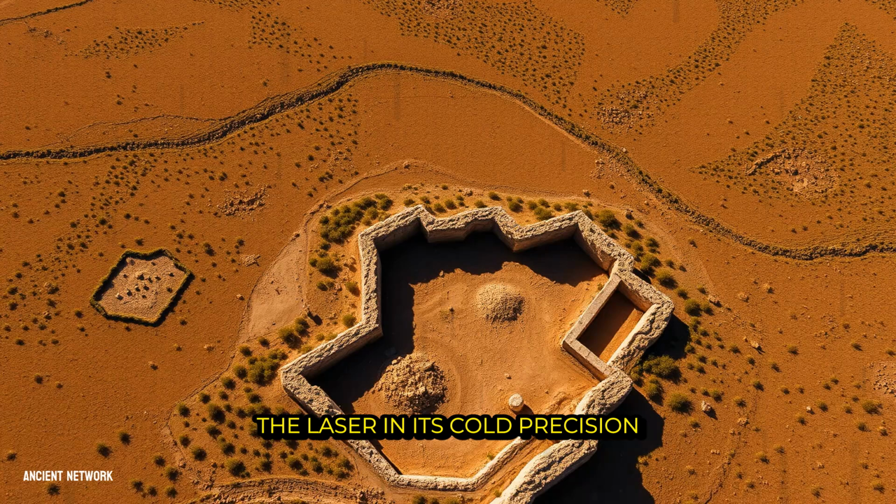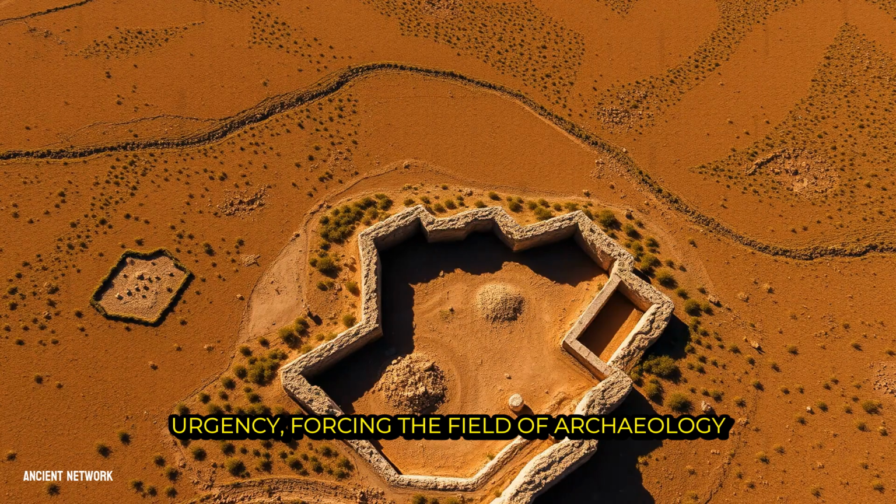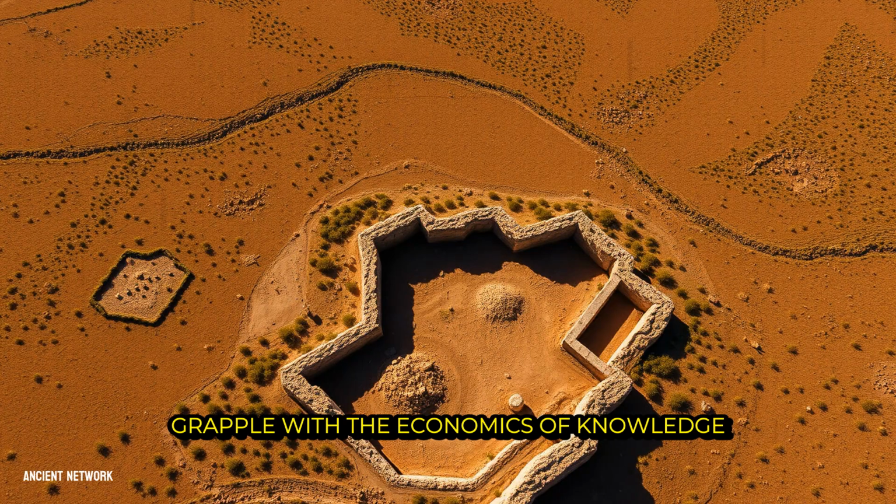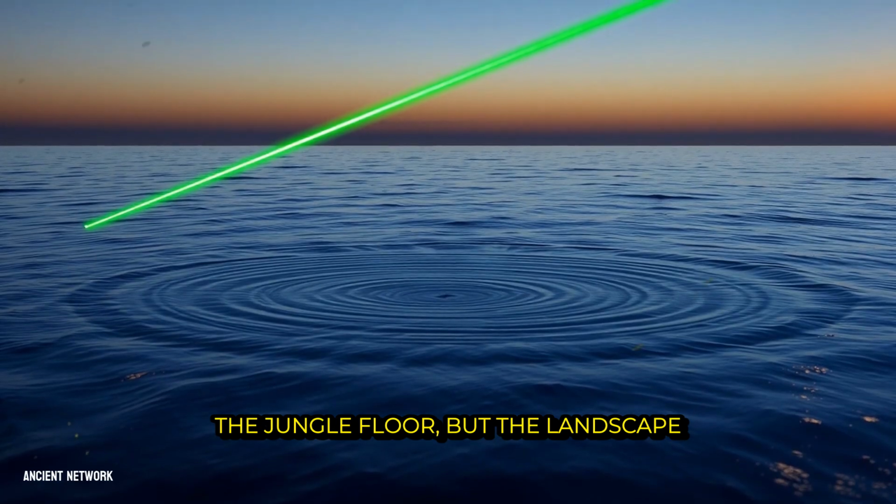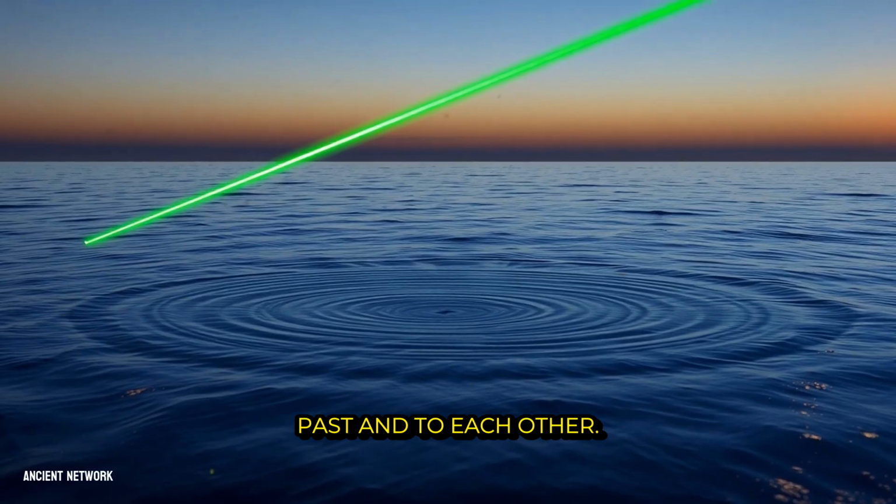The laser, in its cold precision, does not solve these human challenges. Instead, it illuminates them with new urgency, forcing the field of archaeology to mature beyond pure technique and grapple with the economics of knowledge and the ethics of memory. It reminds us that the most difficult terrain to map is not the jungle floor, but the landscape of our own responsibilities to the past and to each other.